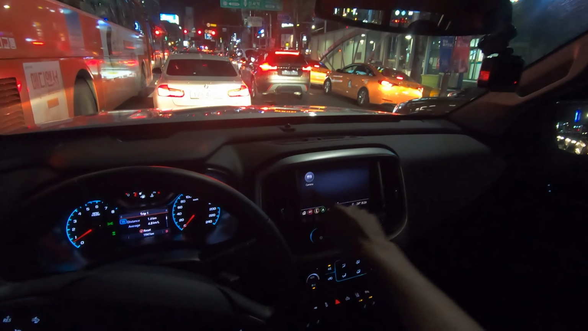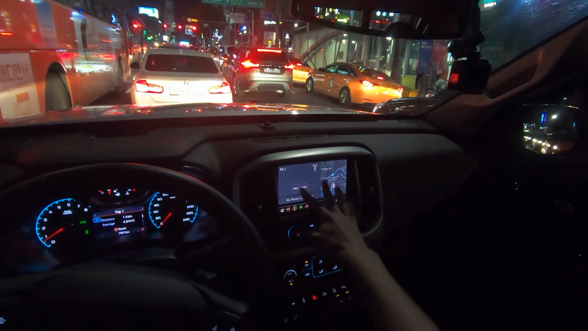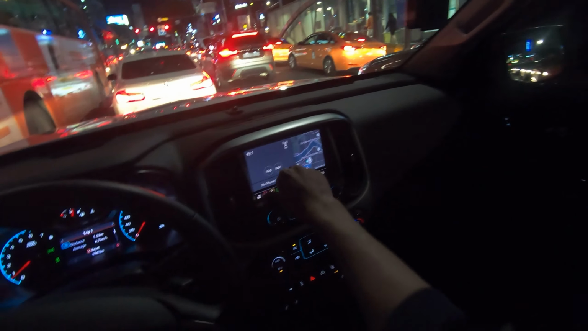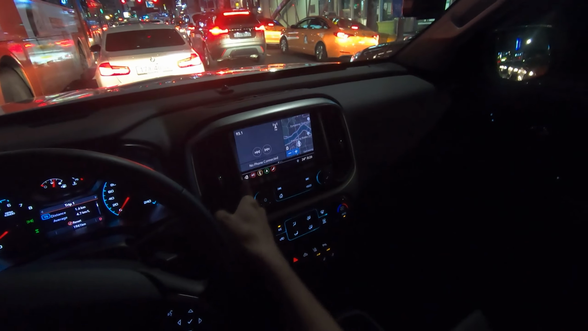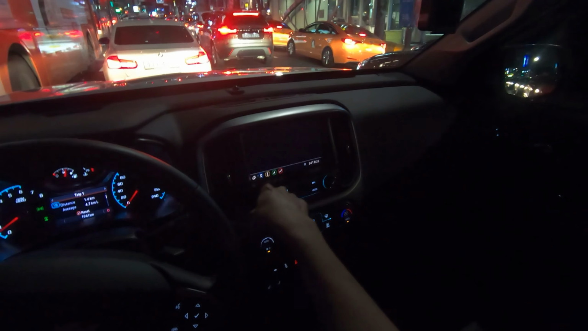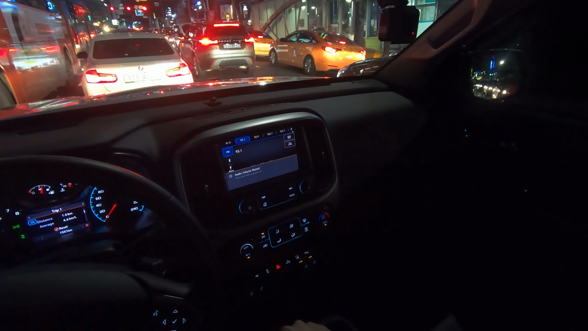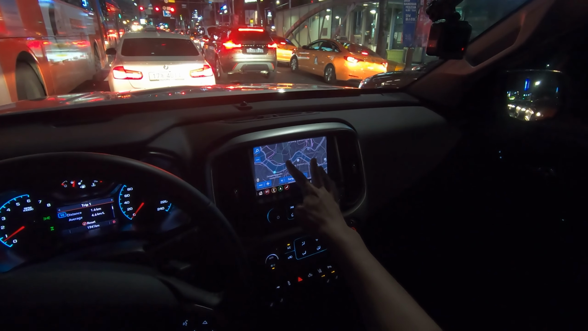So let's talk about the 8.8-inch infotainment screen. You can have it split like this, and I really wish they had moved the bottom buttons to a higher position, because these are okay, but sometimes it's hard to hit the ones on the bottom. Other than that, it's got navigation.